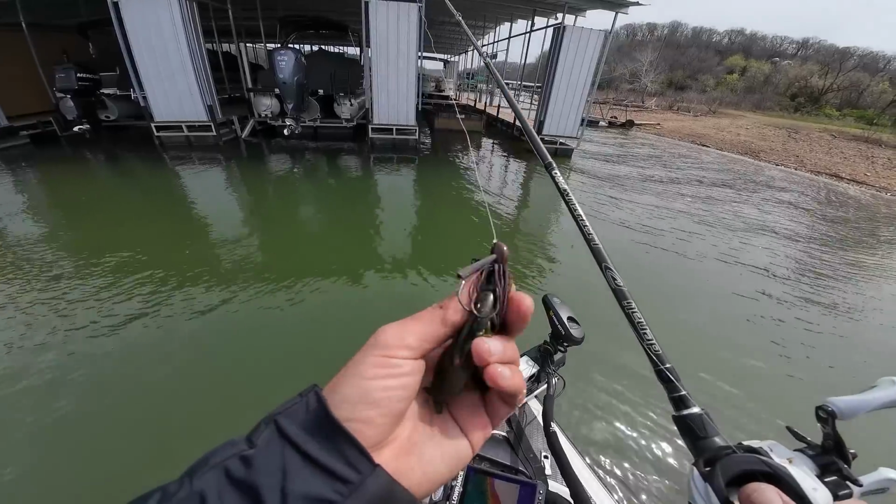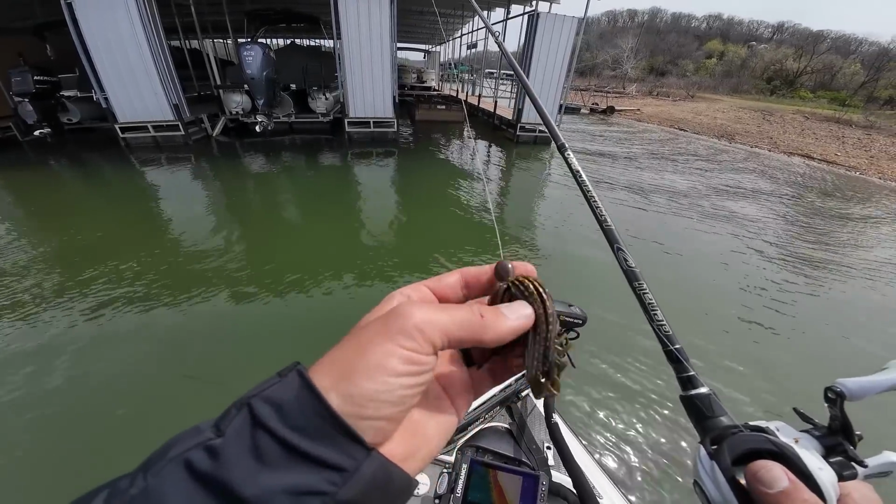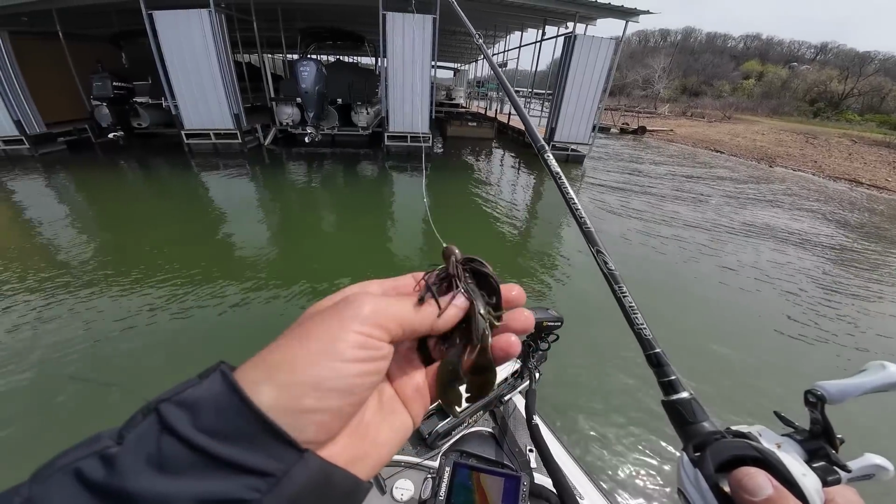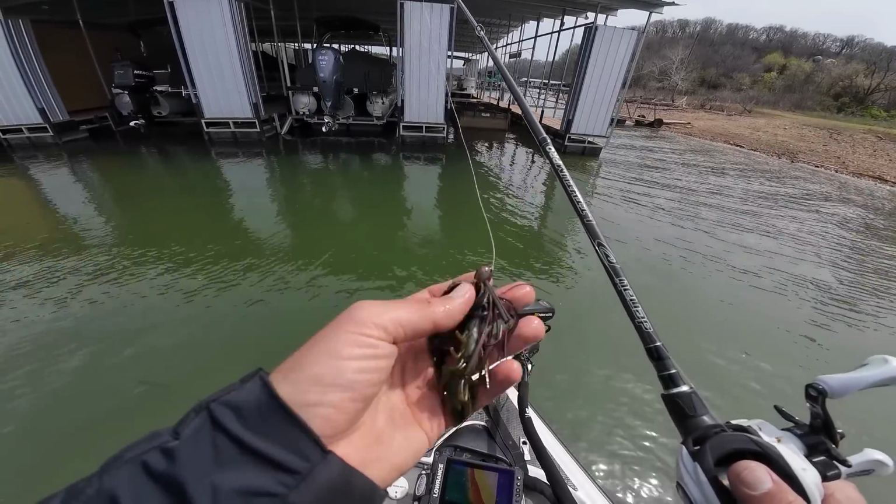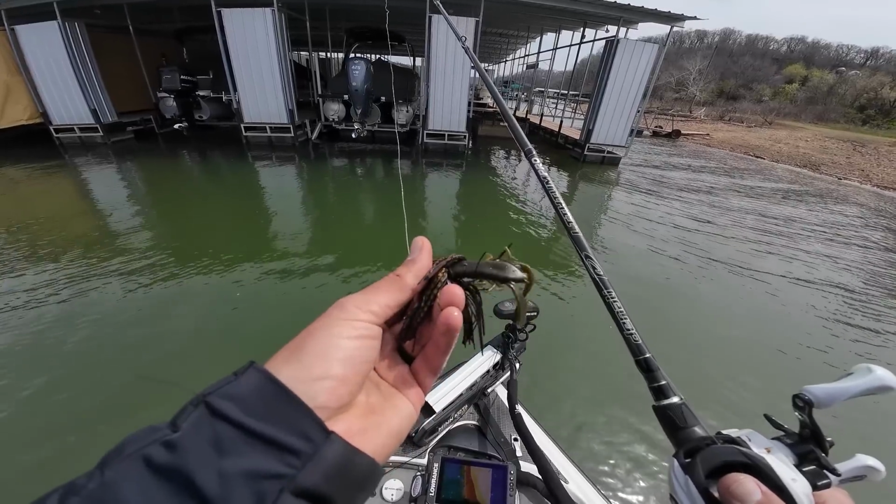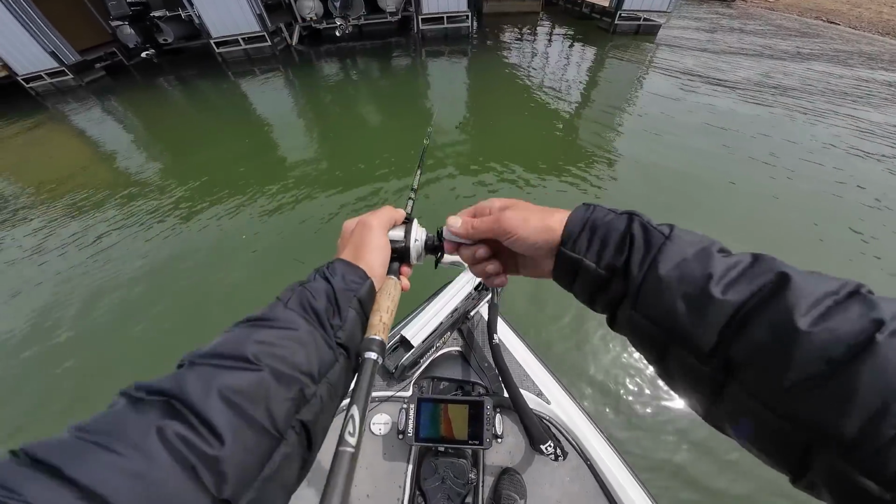This is a pretty sweet little jig I've been experimenting with. It has a lot thicker skirting material than a standard jig you get out of the package, which I think will get bigger bites, and I just like to throw stuff that's a little bit different. So this is what I've been throwing recently, and I really like it. Pairing that with a Big Bite Baits College Crawl in the green pumpkin color.